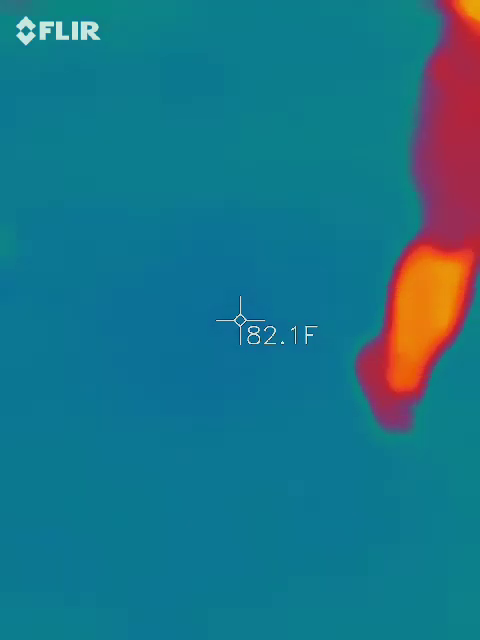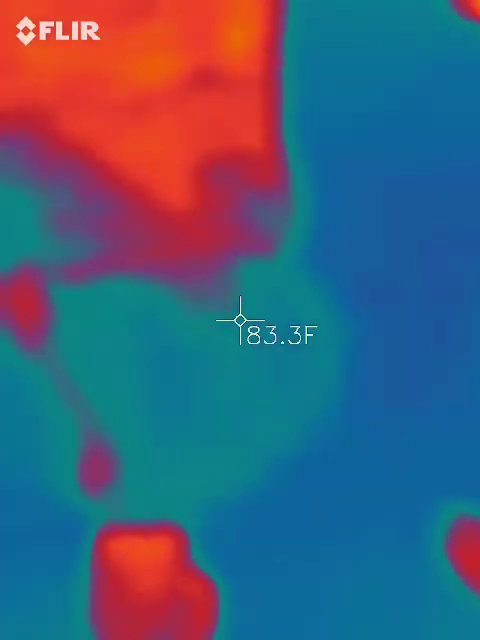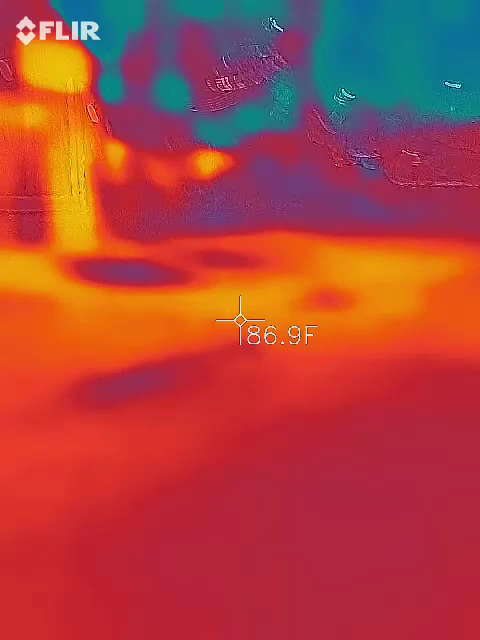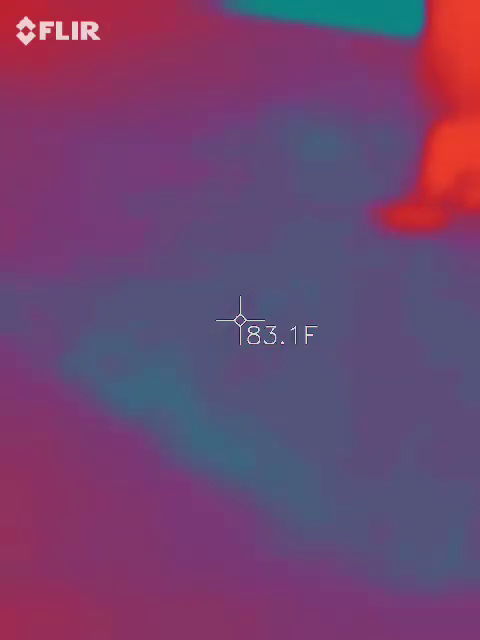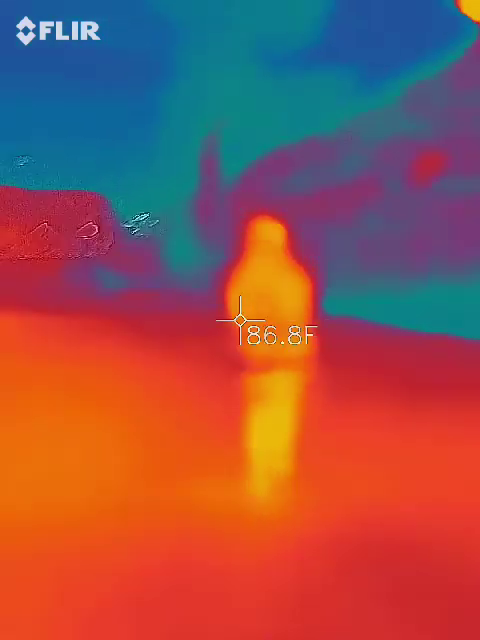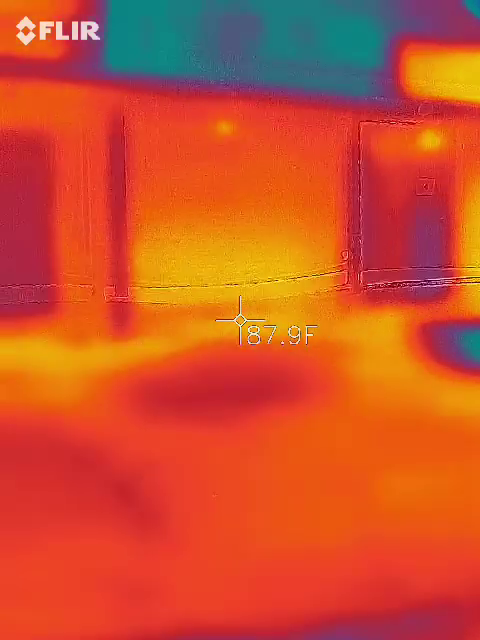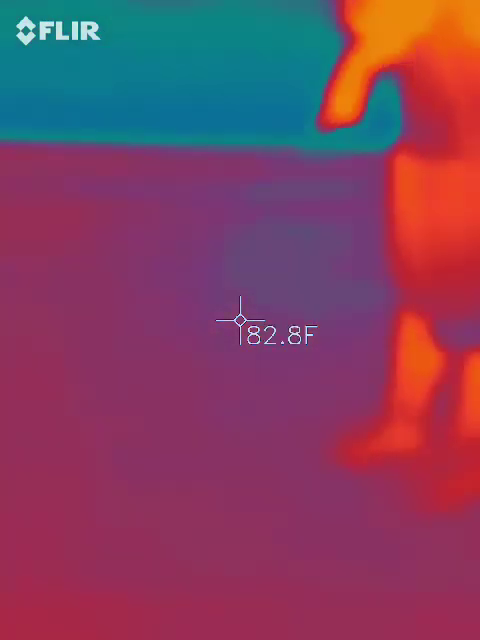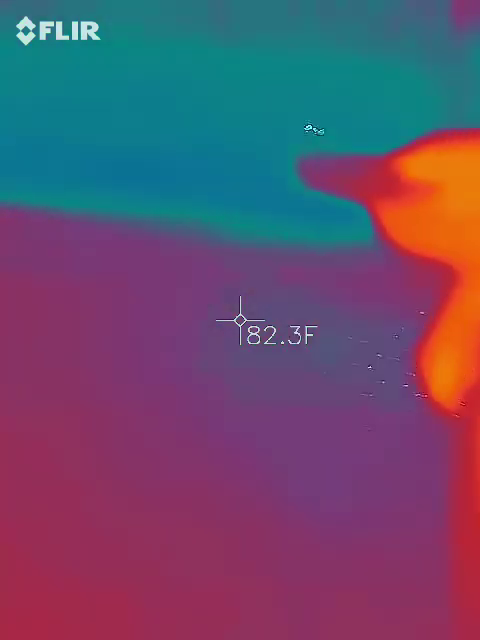I still haven't gotten anything out of my spirit box. I'm going to slow that down a little bit. Okay. Trying a different tactic. So I'm getting multiple red for a second and orange. It's not staying there.